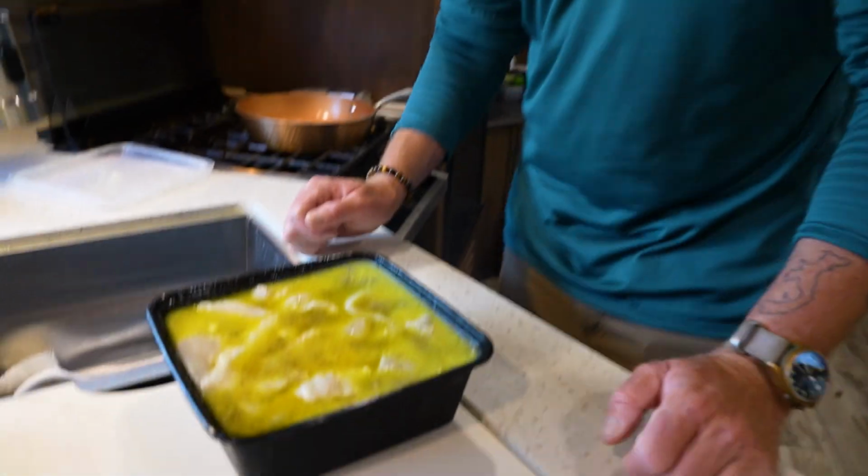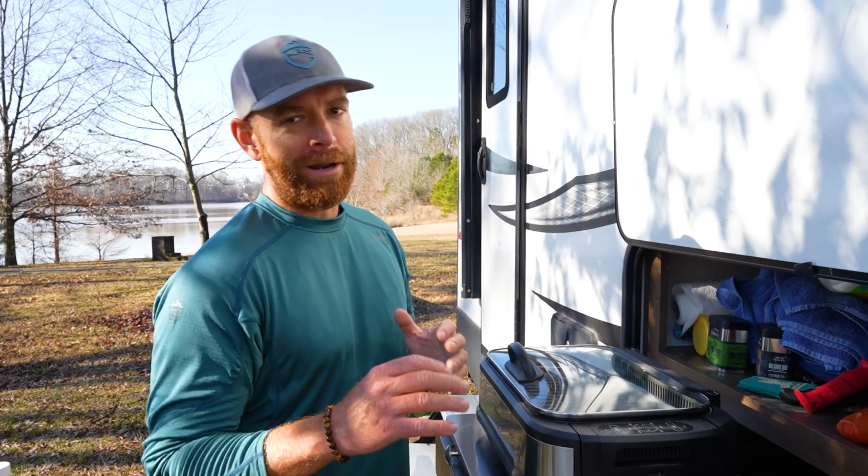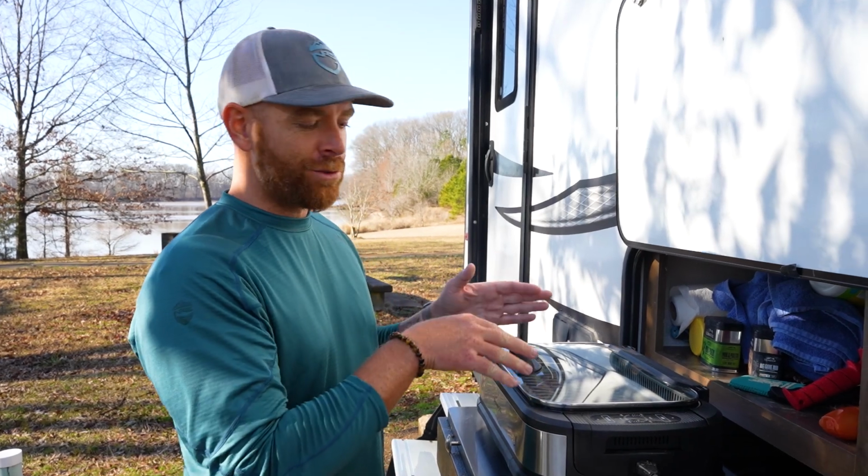It smells fantastic. Why don't you go and try a ceviche piece? Just in case. Saltwater fish you can eat raw. Freshwater fish, ill-advised. So I don't actually have a grill right now, but I do have this indoor electric grill,